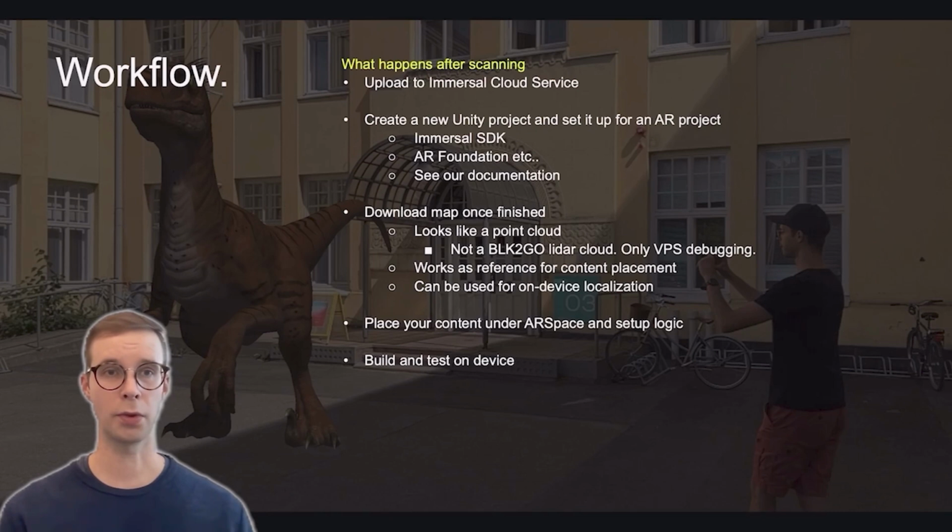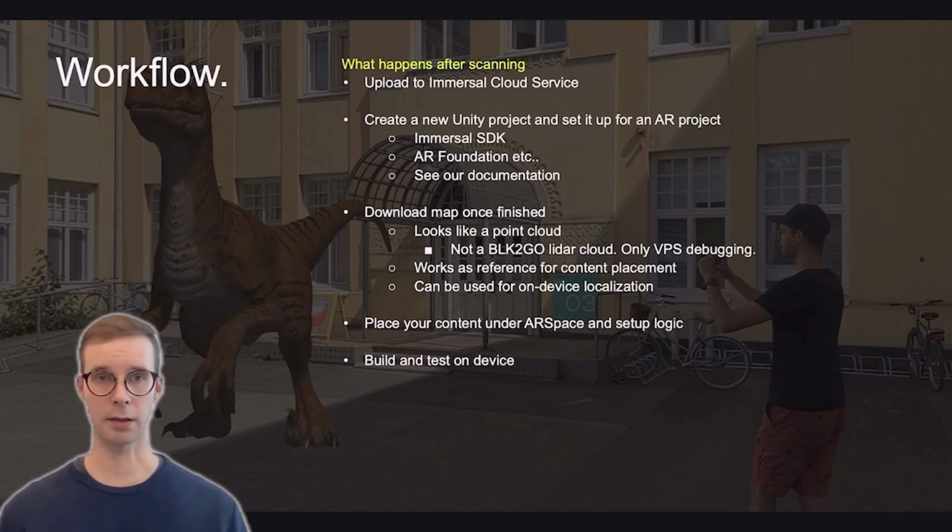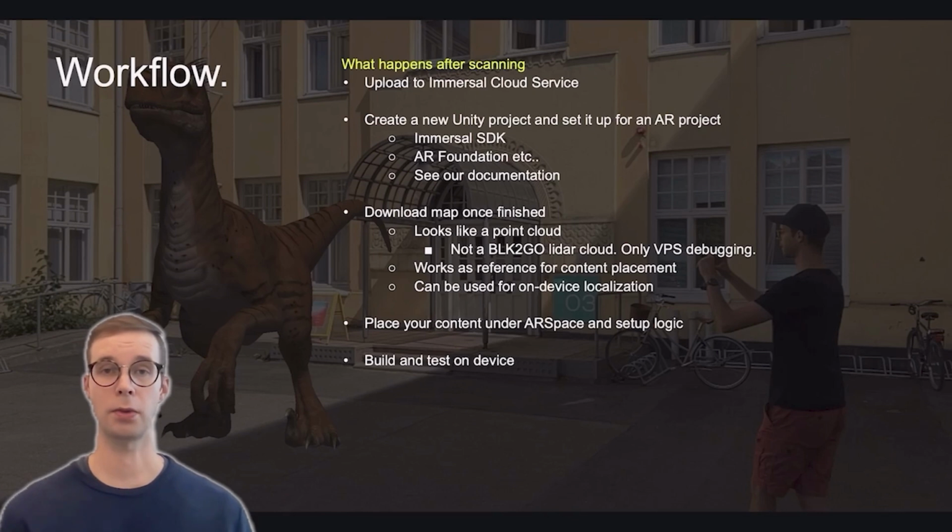You set up your new Unity project, you download the map that you've created and put it into your project so you can visualize the map. And these are not the LiDAR scans that Leica produces. This is a visual positioning map, and its visualization is created by Immersal service. So the map visualization can be used as a reference for placing your content. And the map can also be used for offline on-device localization. So you place your content and set up the logic for your experience as you would for any Unity application. And that's it. Then you're ready to build your experience to the platform of your choice.